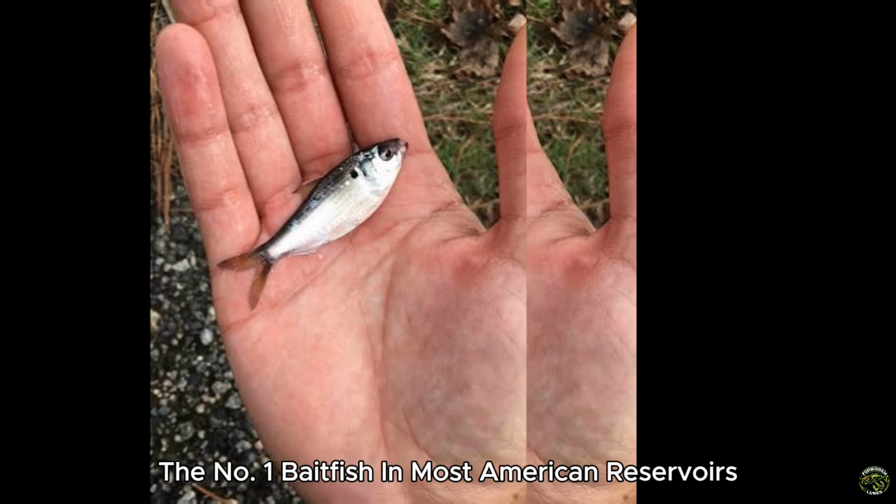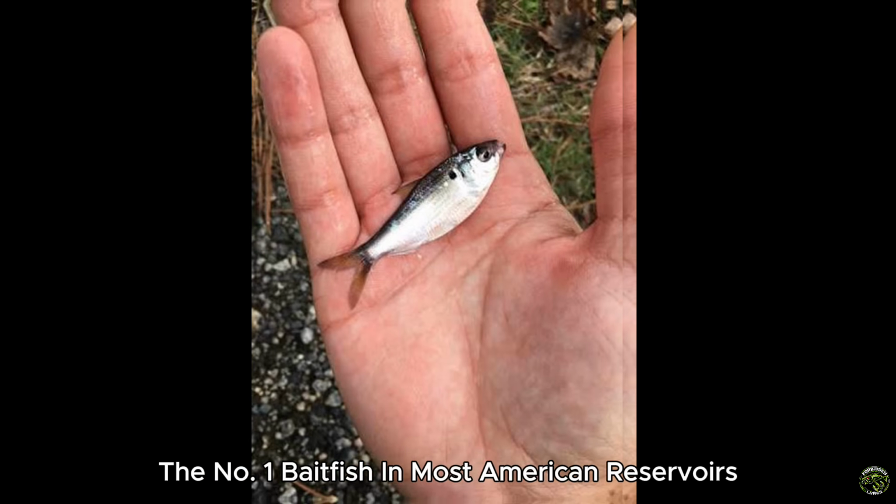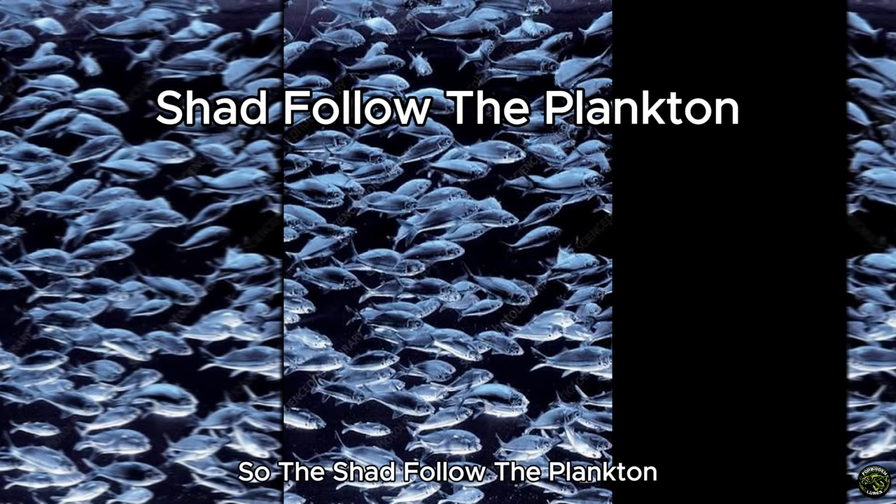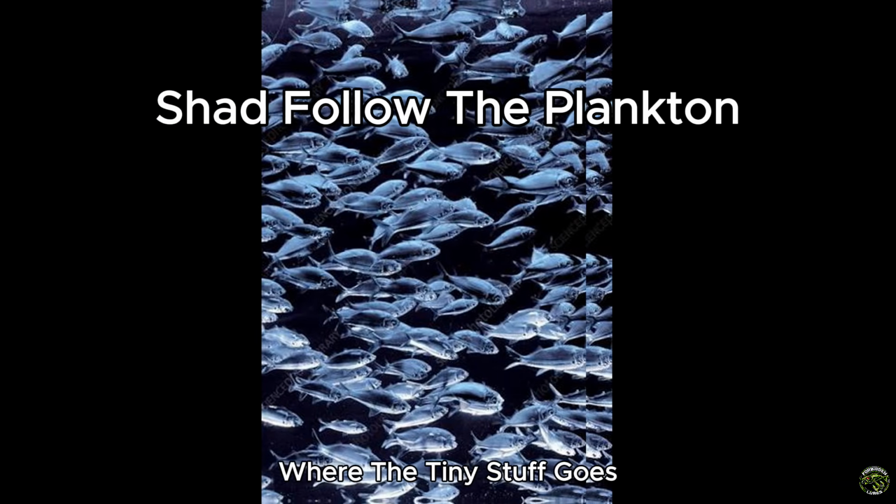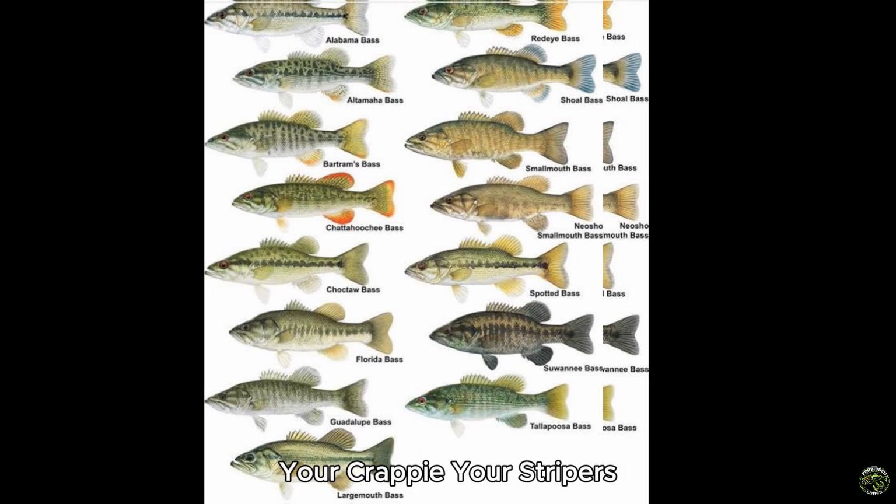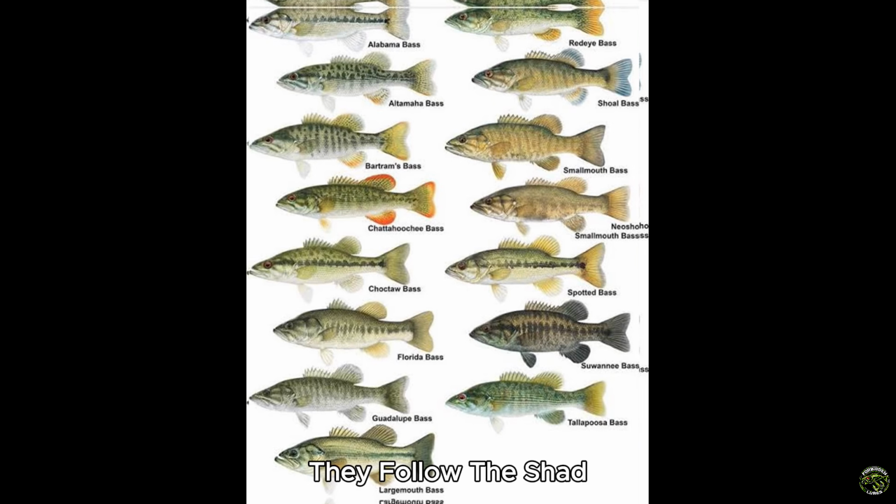Shad, the number one bait fish in most American reservoirs, spend their young lives eating zooplankton out in the open water. So the shad follow the plankton. Where the tiny stuff goes, the shad go, up and down, every day. And your bass, your walleye, your crappie, your stripers, they follow the shad.